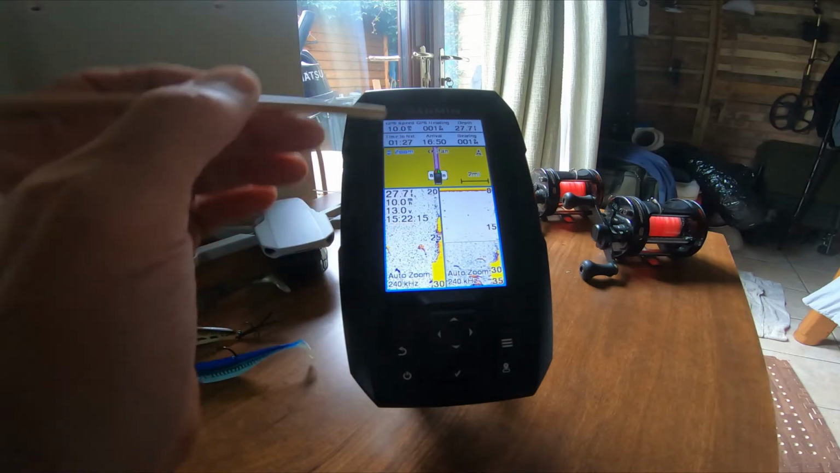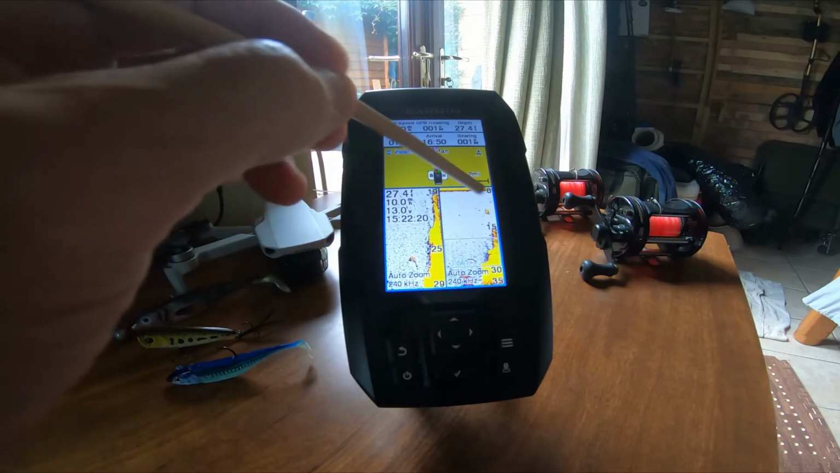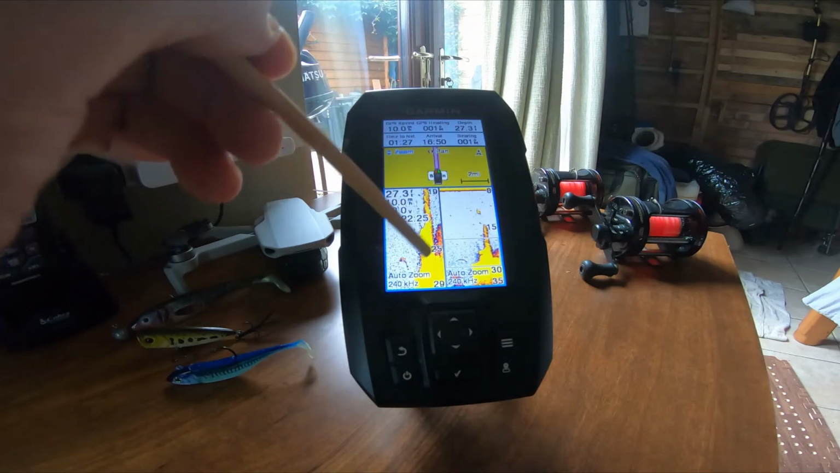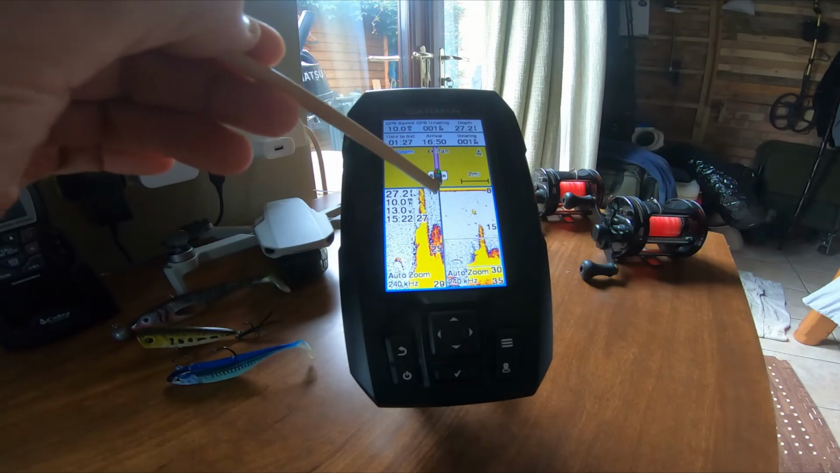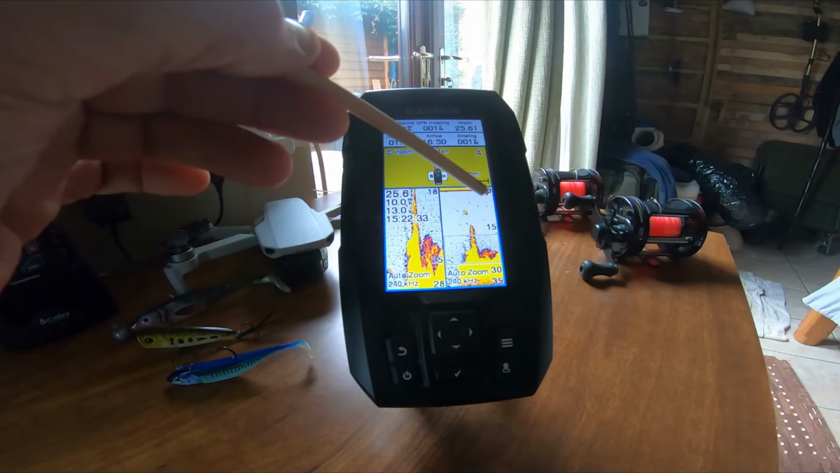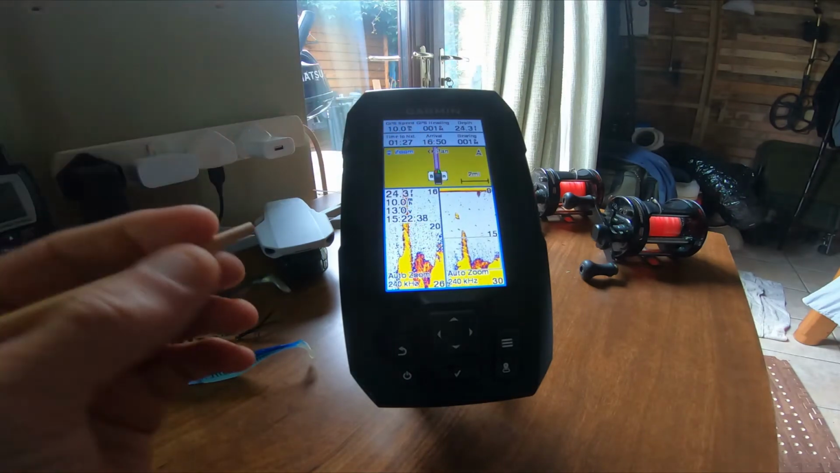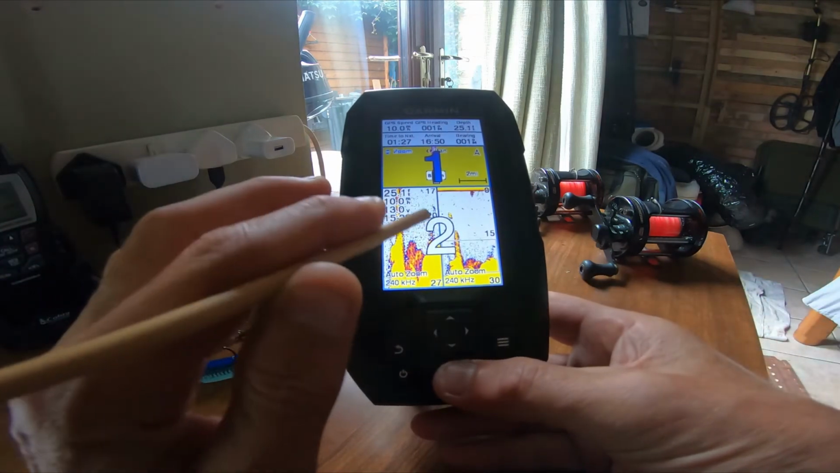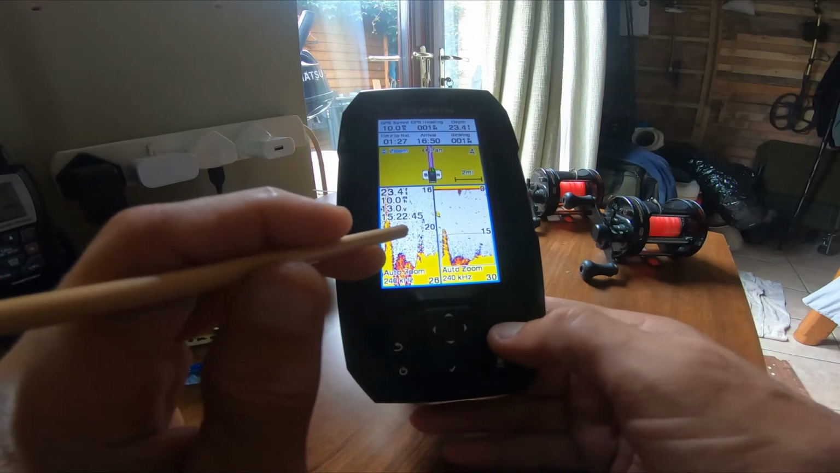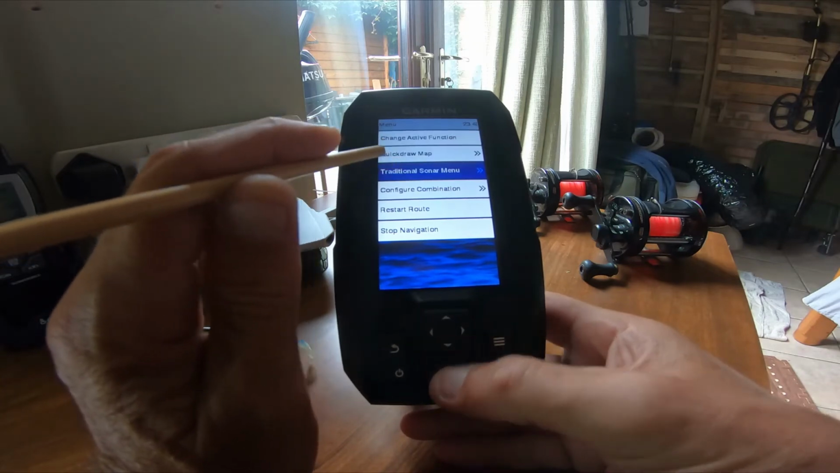Now, all of this, what you see here at the moment, is past history. All of this has gone past your transponder. There is an A-scope that allows you to see exactly what is under your transponder at the time. I'll turn that on now. So I'm going to work on number two, go into the menu button, and go to the traditional menu.